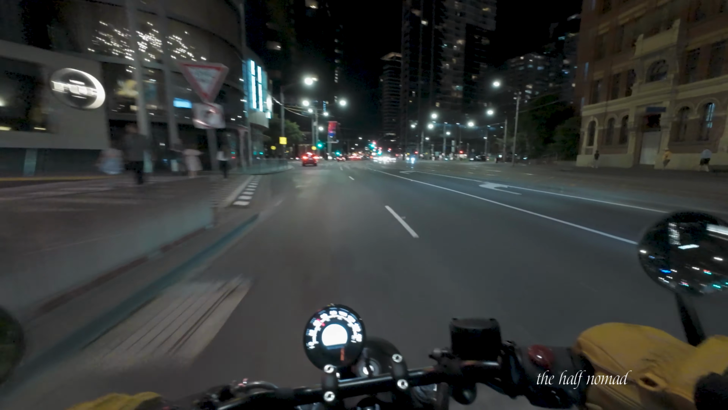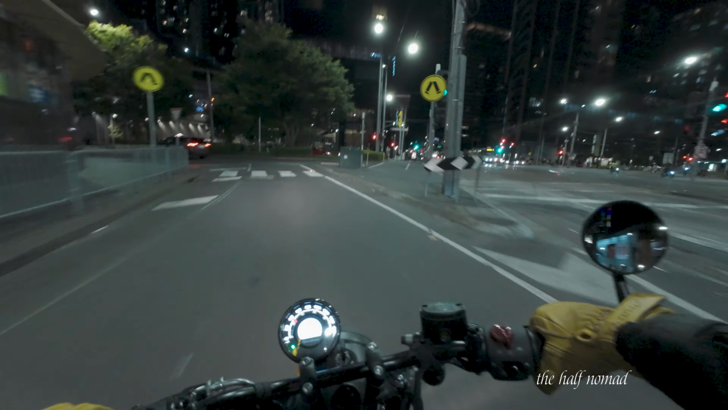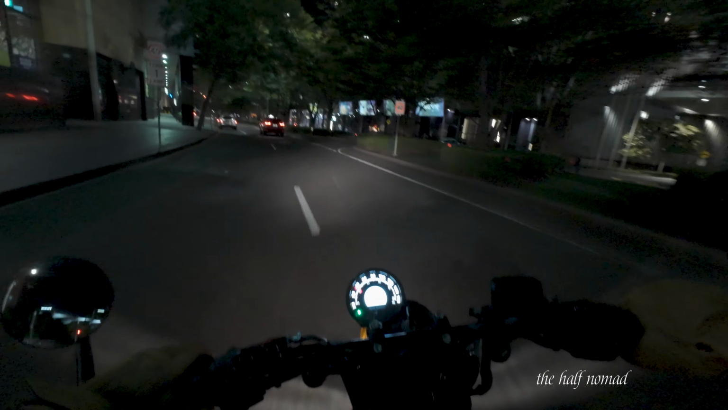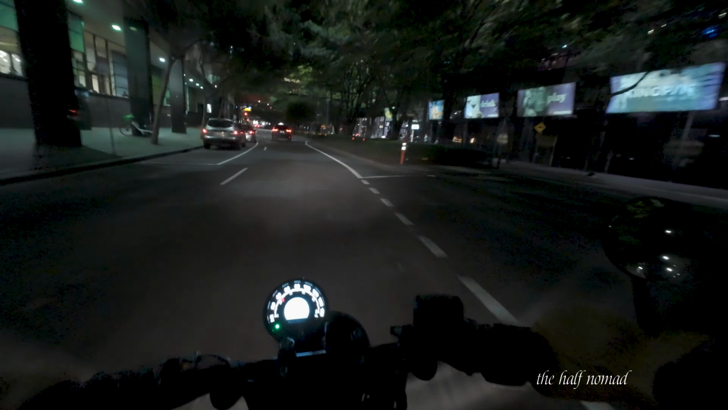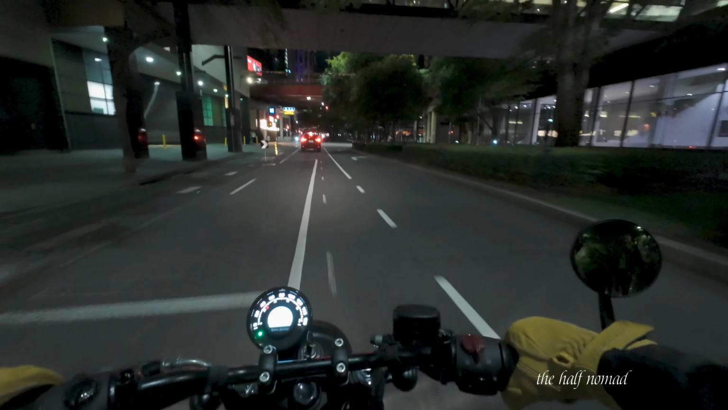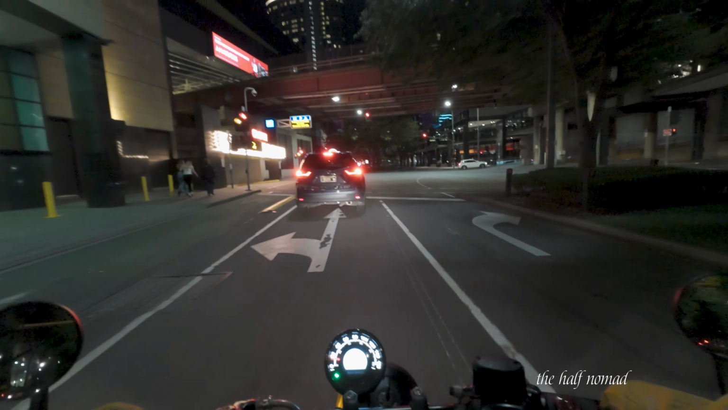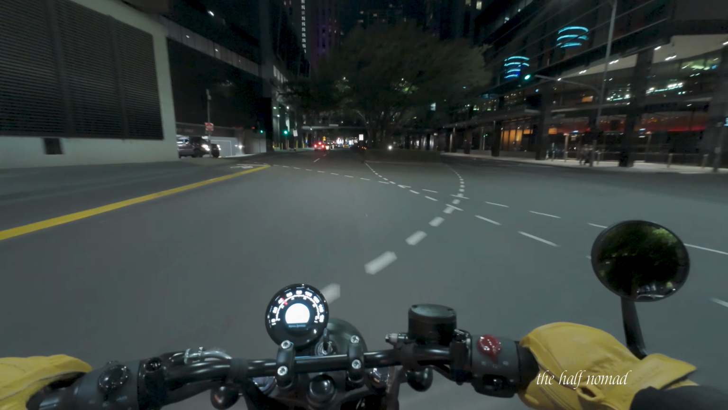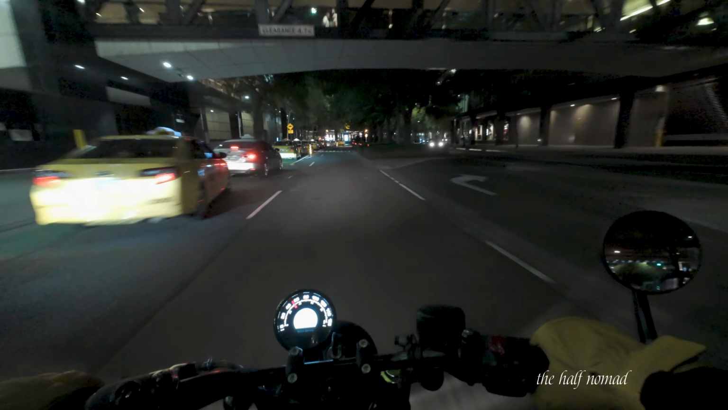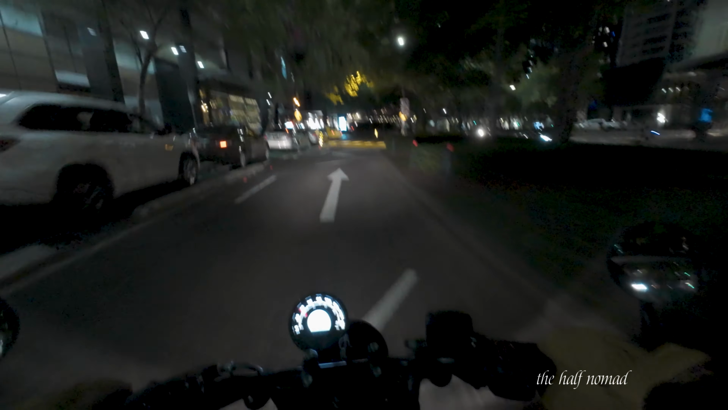Ah, the wind. Feels so good. I was sweating. Alright, let's take a left. So all of this is the casino precinct on my left and my right. This is the other side of the casino, the taxi rank here as well.